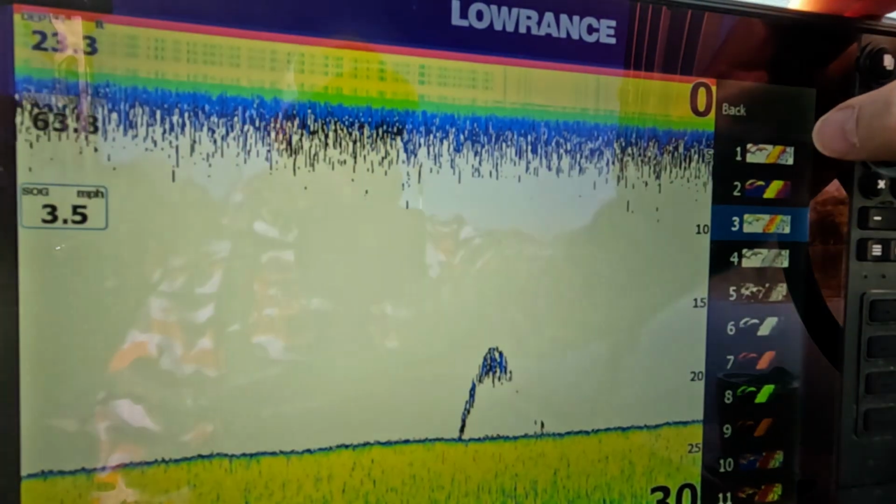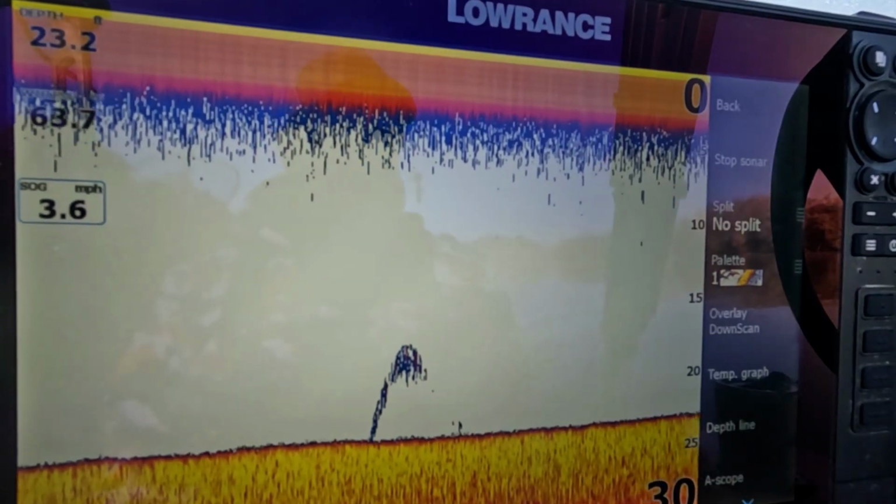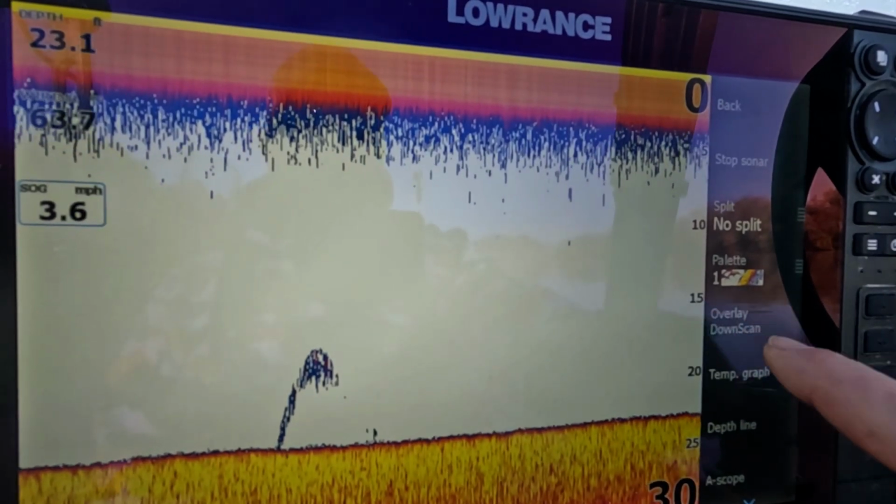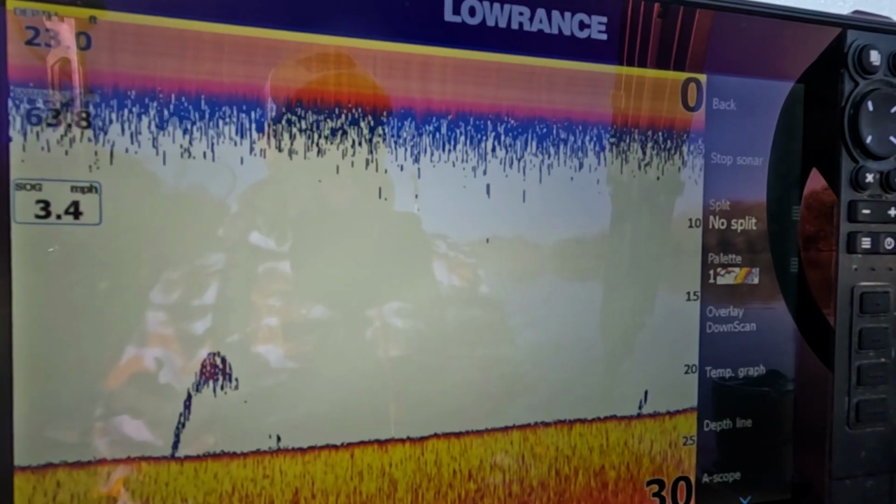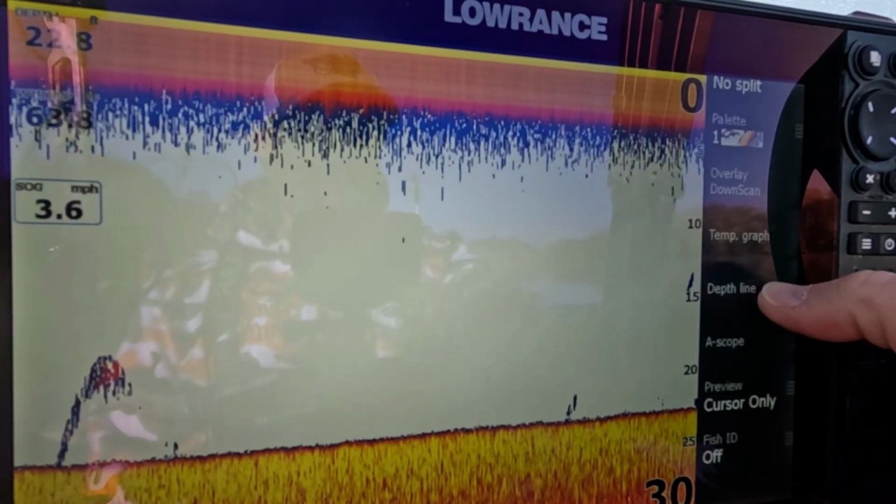But for me, I'm a traditional number 1 guy. You can also put depth lines in there if you want. You can overlay your down scan if you have a down scan 2D version, but today we are just on traditional 2D.